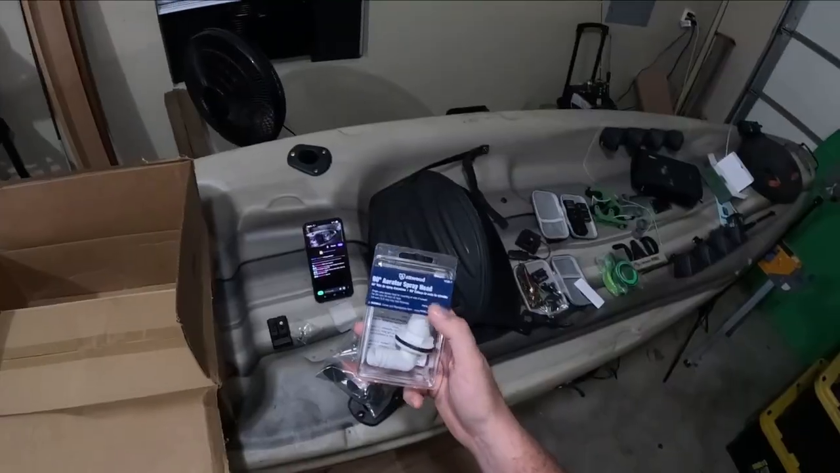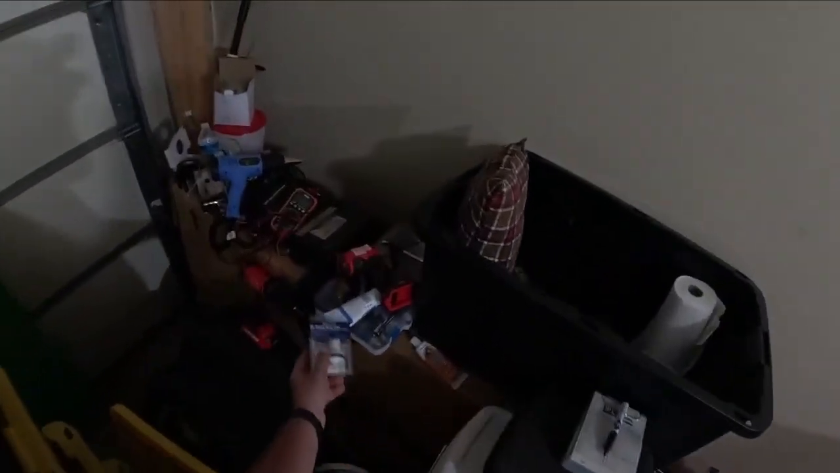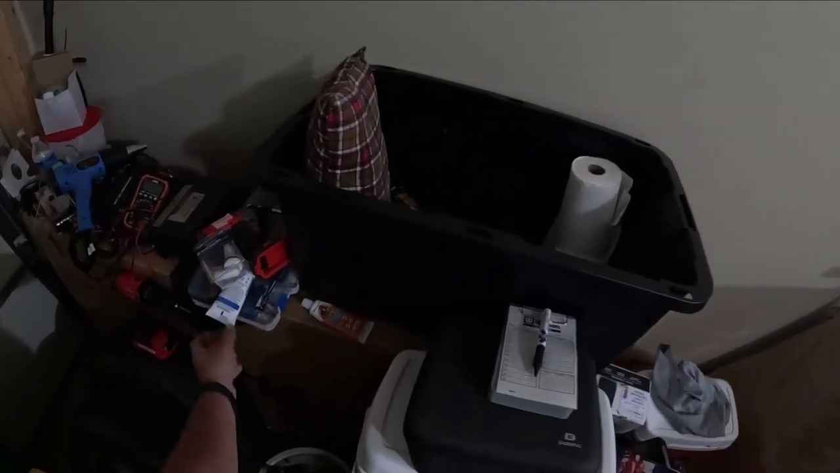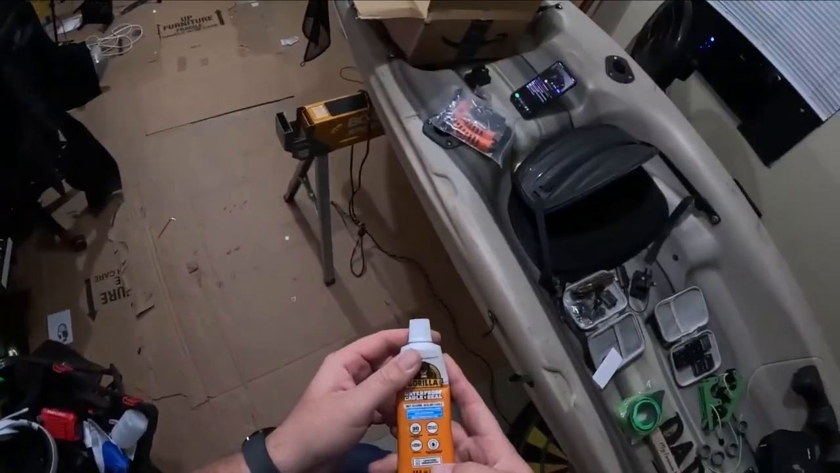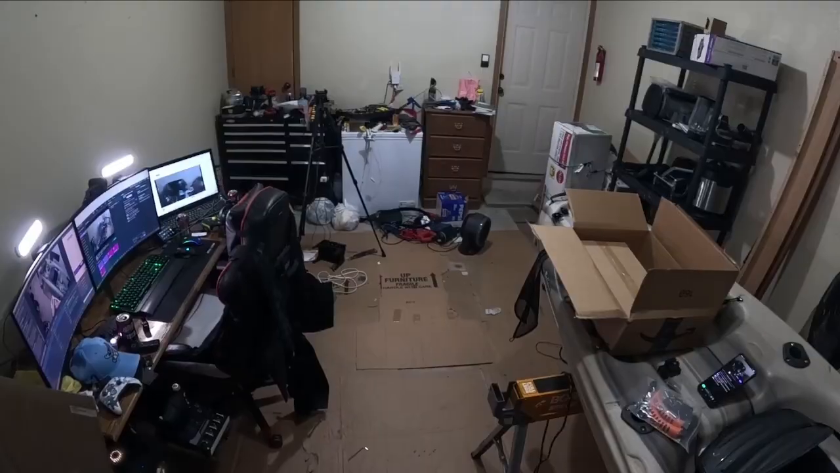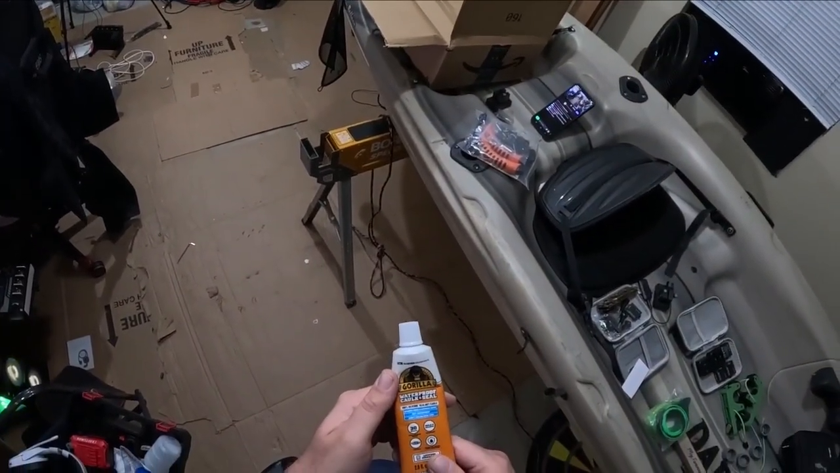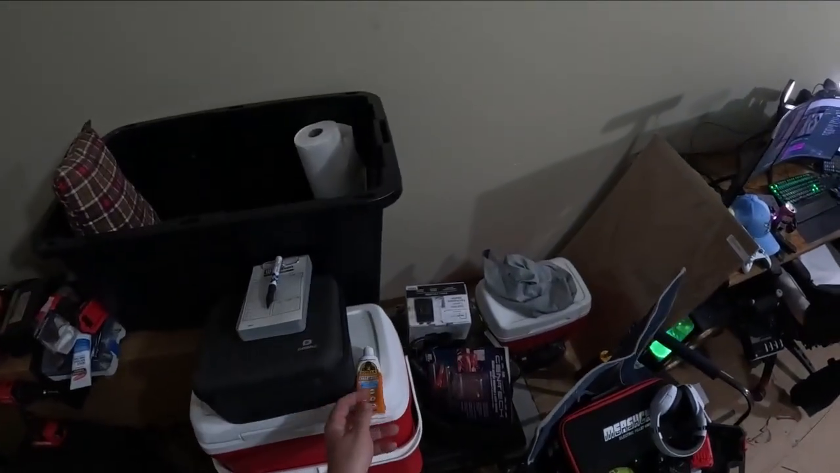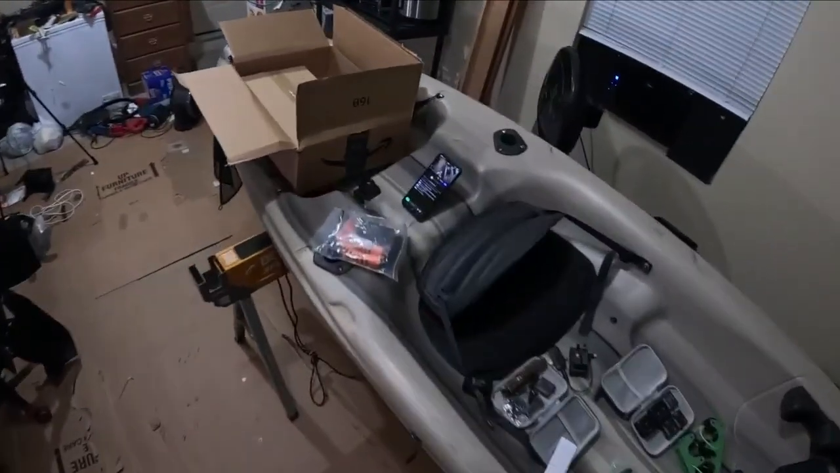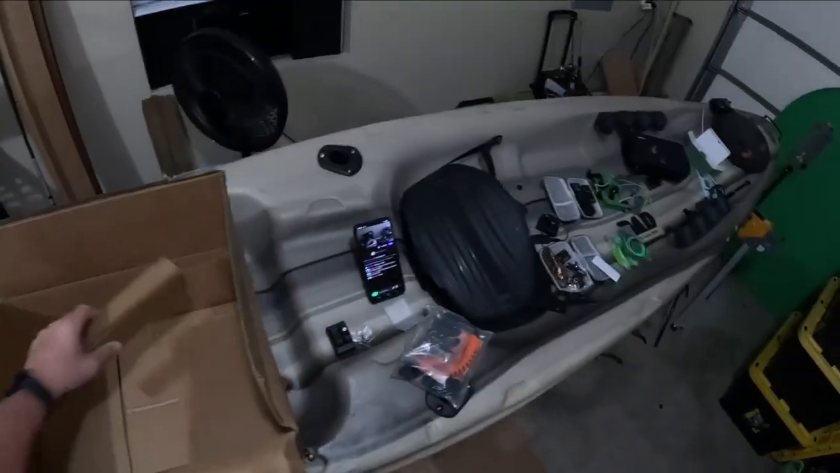This is for my boat, so don't worry about that. That's for the boat, not for the kayak. I needed that. Is this clear? No, this is white. I have clear silicone out in the truck. I might go get that. We'll see. I might take a break and go get that. Not yet. Later. Alright, and then last but not least. Oh, just kidding. Not last but not least.